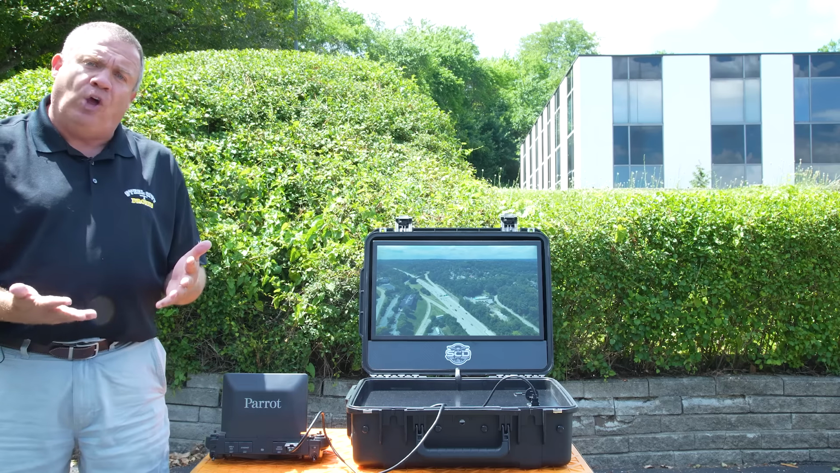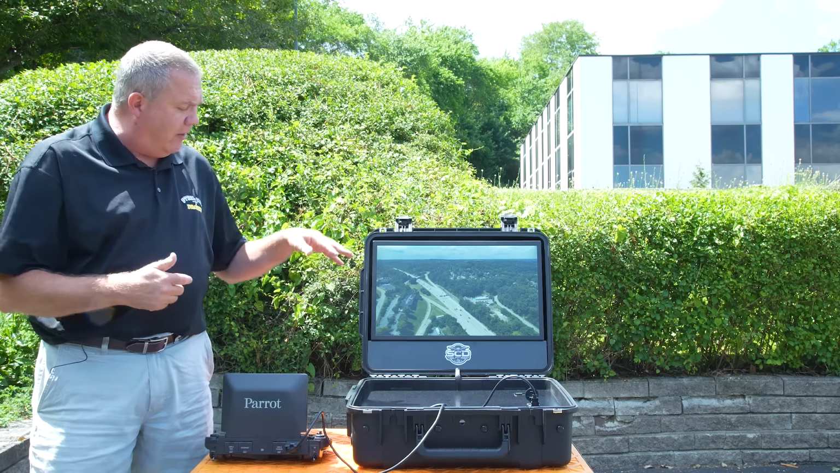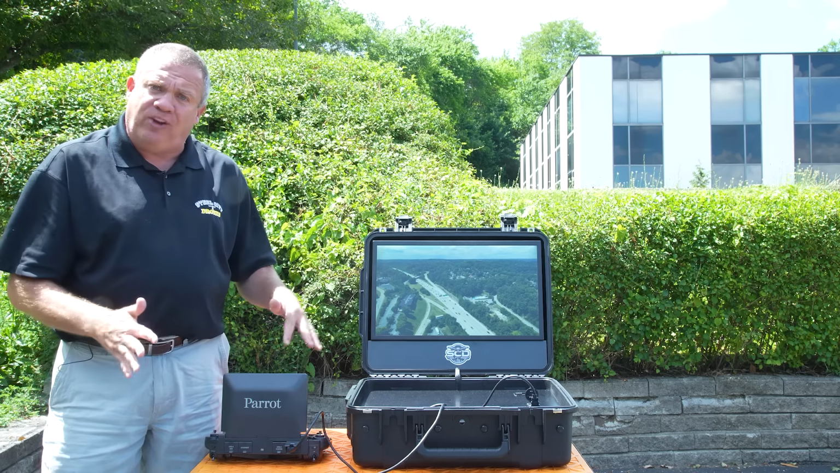If you're interested, we also custom build our own 21-inch monitors that have an internal power supply that will keep this powered up for over 11 hours. So we have a lot of different options here as well.